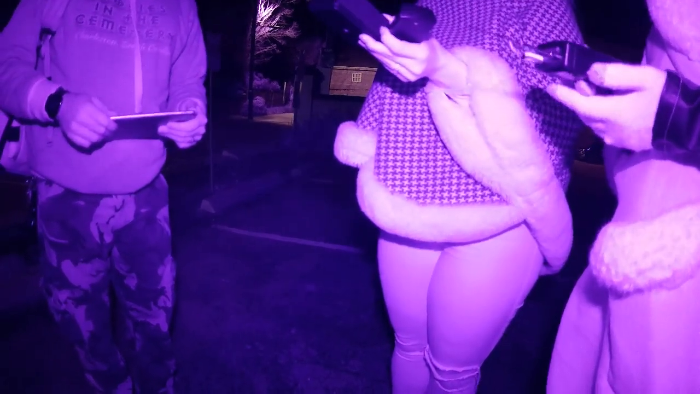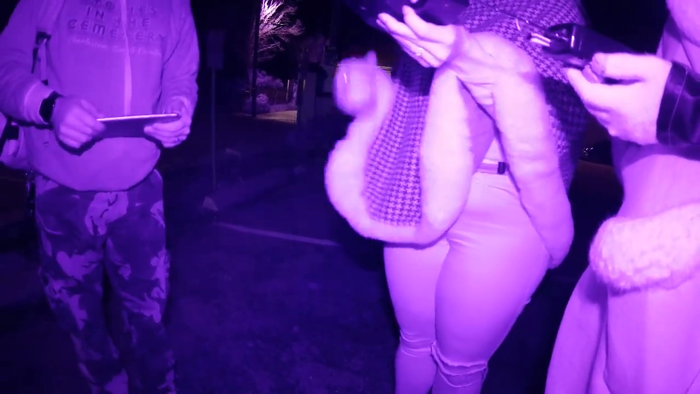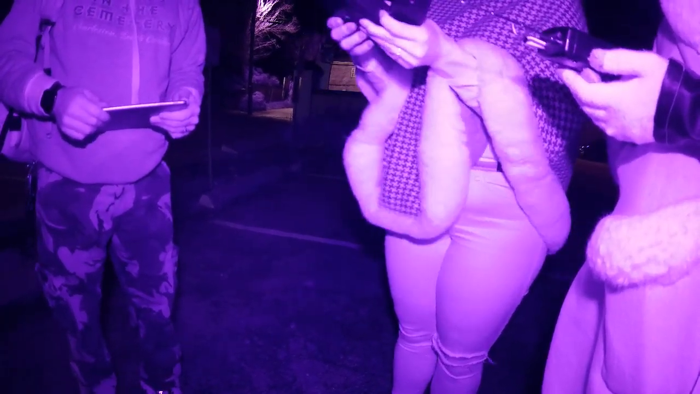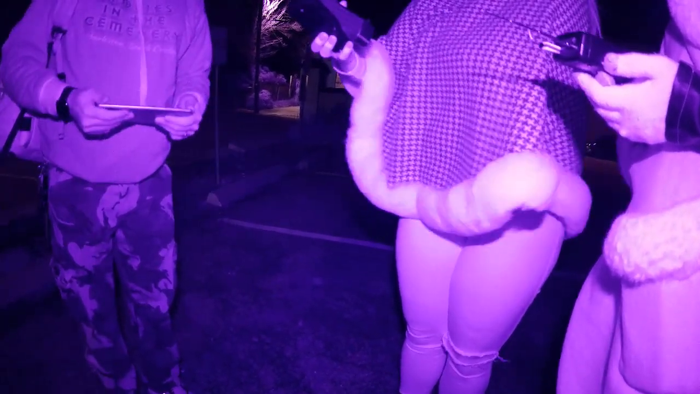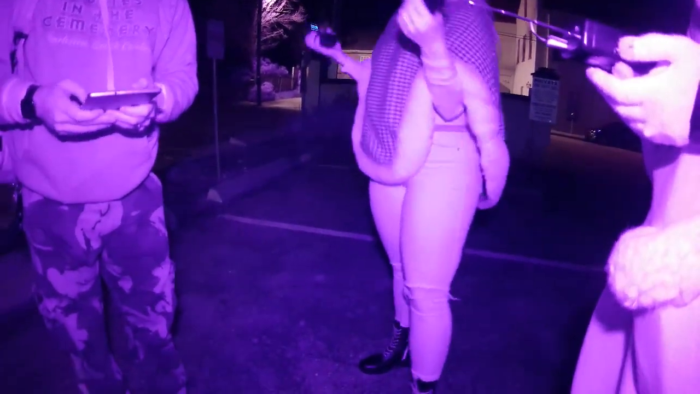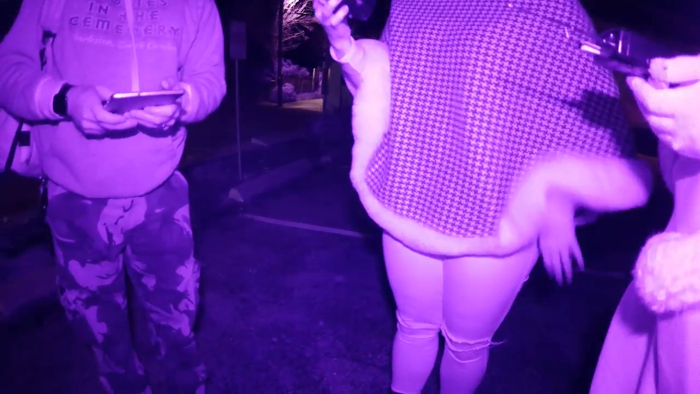Ooh, we're getting something. But now I'm holding them together. My hand got too cold. It's okay. Put the other one in your pocket. Put this guy in your pocket. No, I want to pay attention. Okay, fine. I'm just trying to help. I'm supposed to hold them separate. You're right. You are being so kind. All right. But I'm determined.